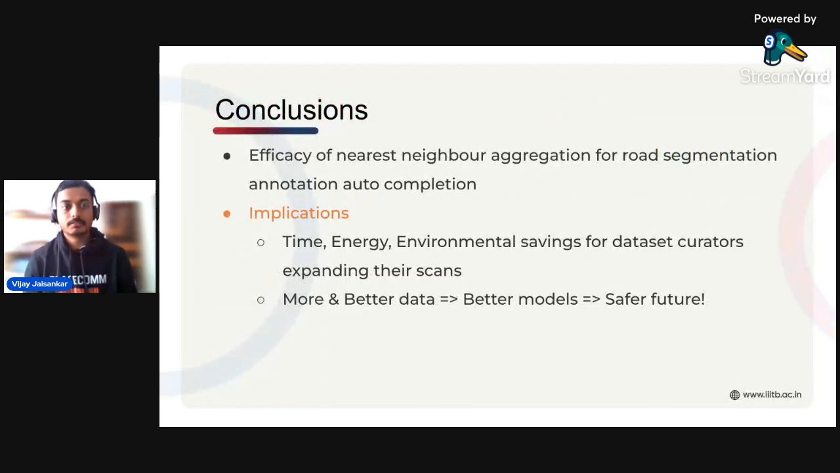So to conclude, we've seen the efficacy of nearest neighbor aggregation for road segmentation in the idea of annotation auto-completion. These have great implications of time savings, energy savings, and environmental savings for dataset curators. And in the end, more and better data leads to better models, which leads to a safer future in autonomous driving.